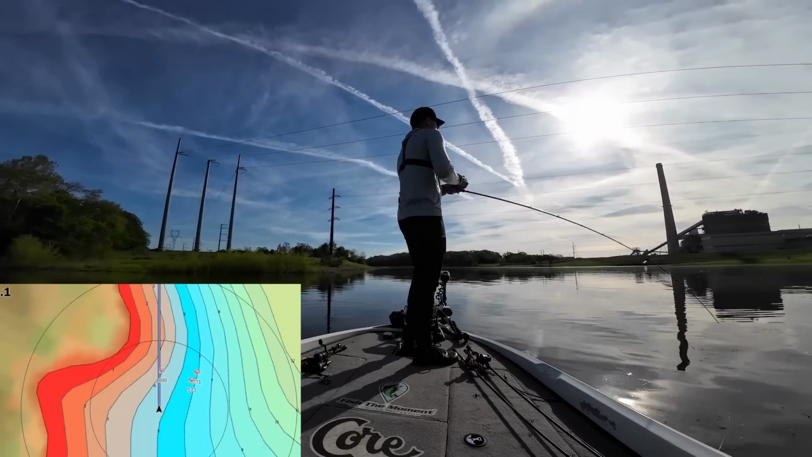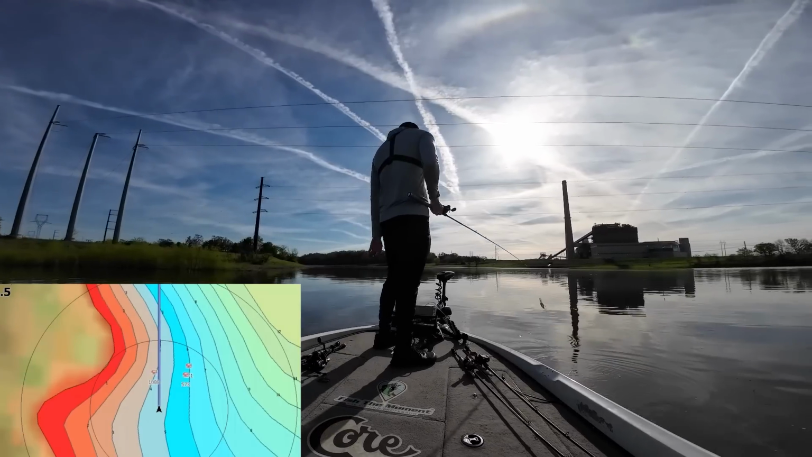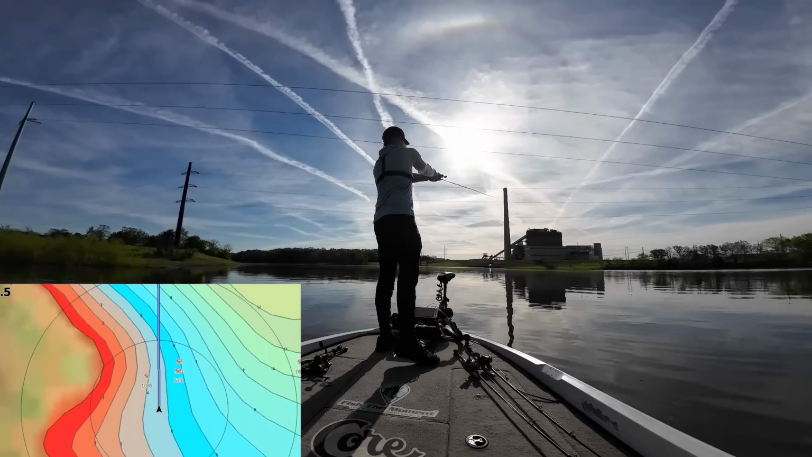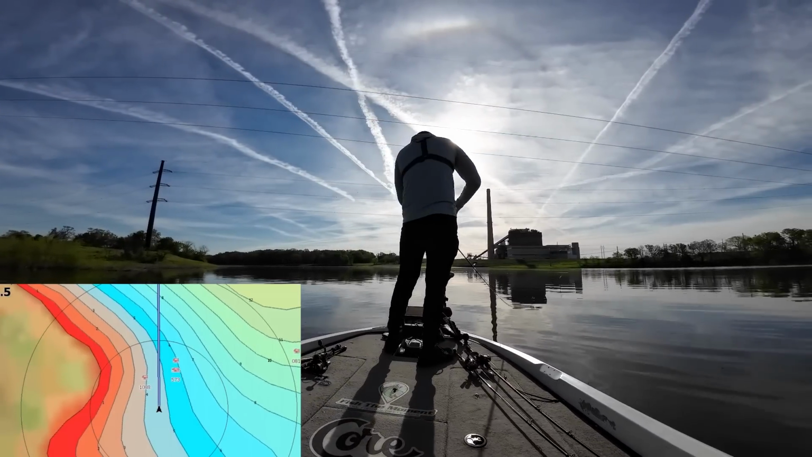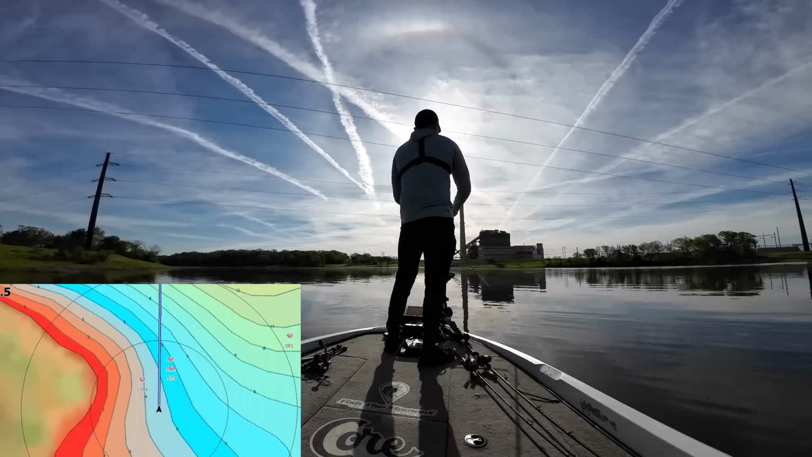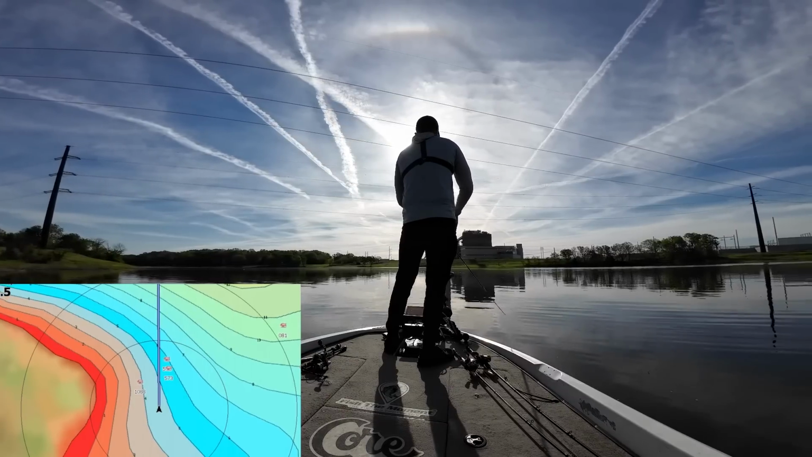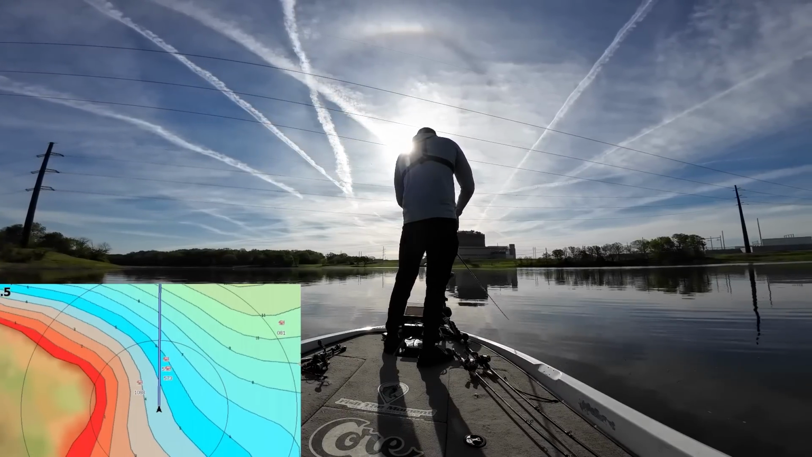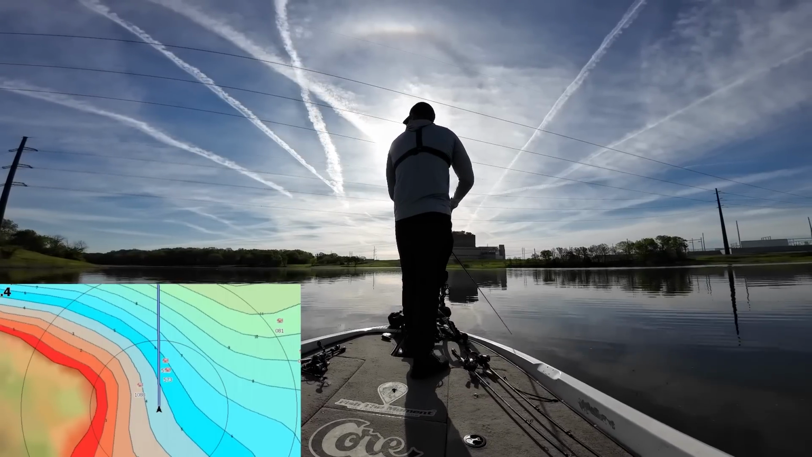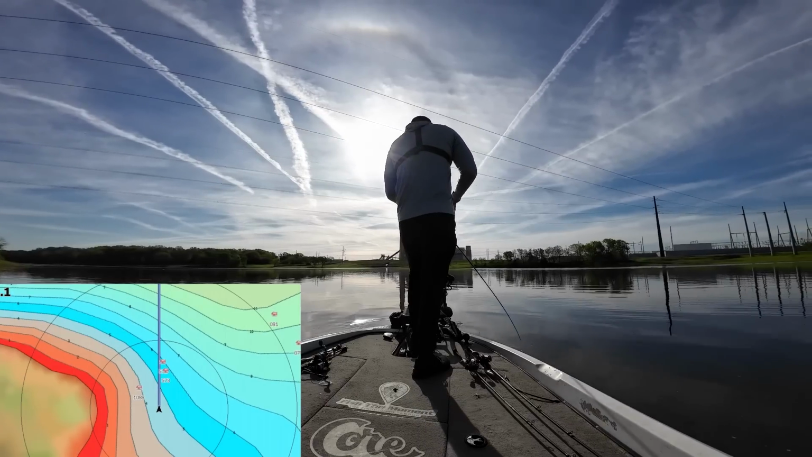Let's see here. Okay, so now we're a little bit more positioned uphill on these fish. See, get lined back up on our waypoint. We're out this way now. Okay, so we're kind of lined back up on those fish. They're right on that little rocky spot. I can dig in the bottom a lot better now. And I brought it right through that area. No takers.